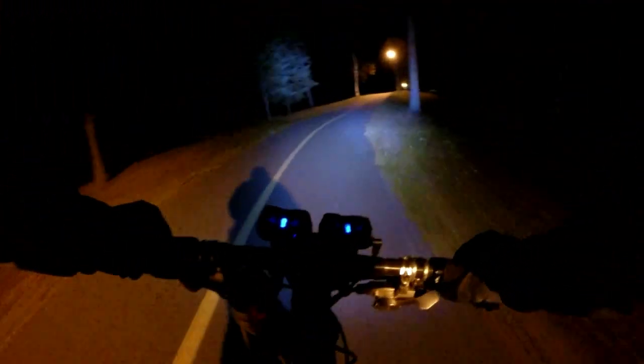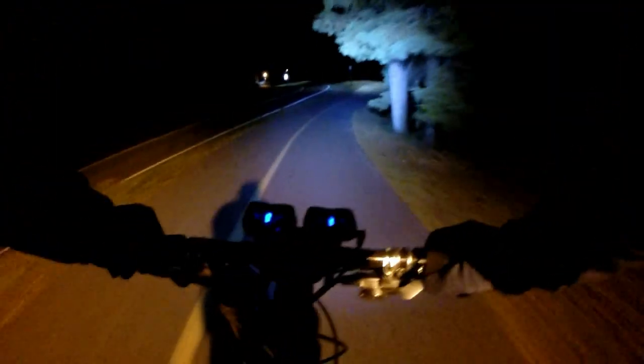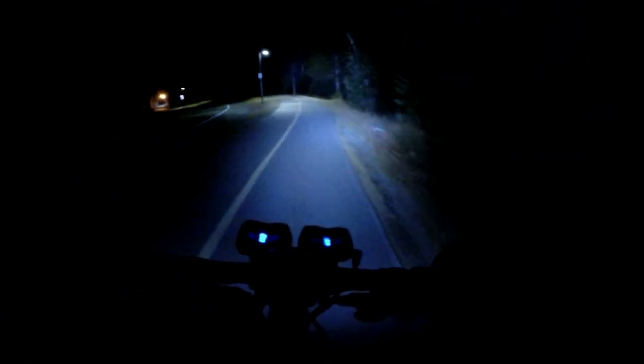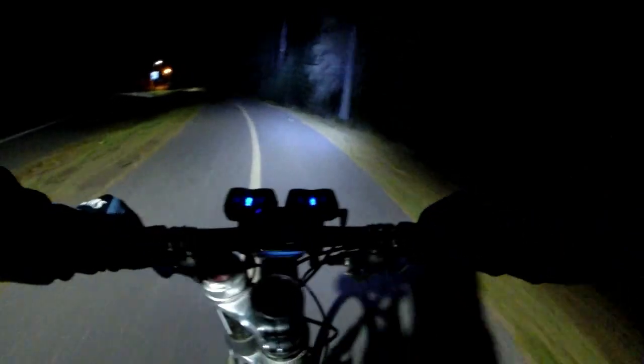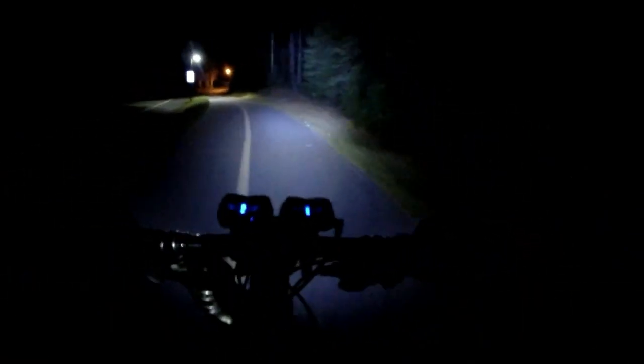See how fun this loop is, it just twists and winds. So far we've only seen one other person on it walking their dog. They're on the other side of the lake. We're now on the side closest to where I live.